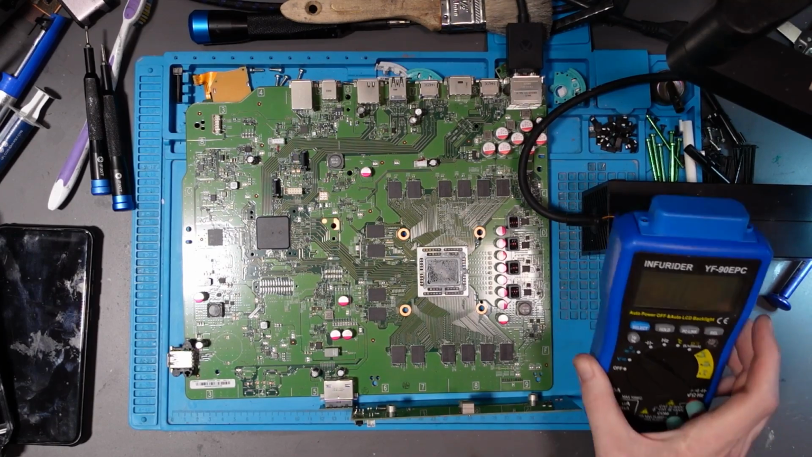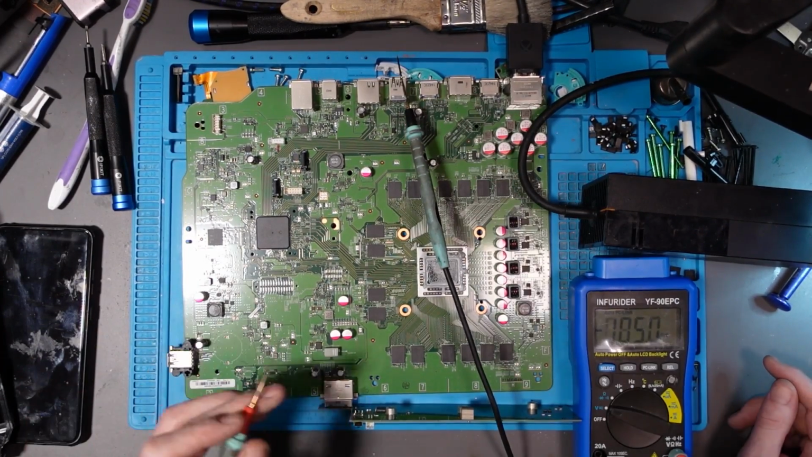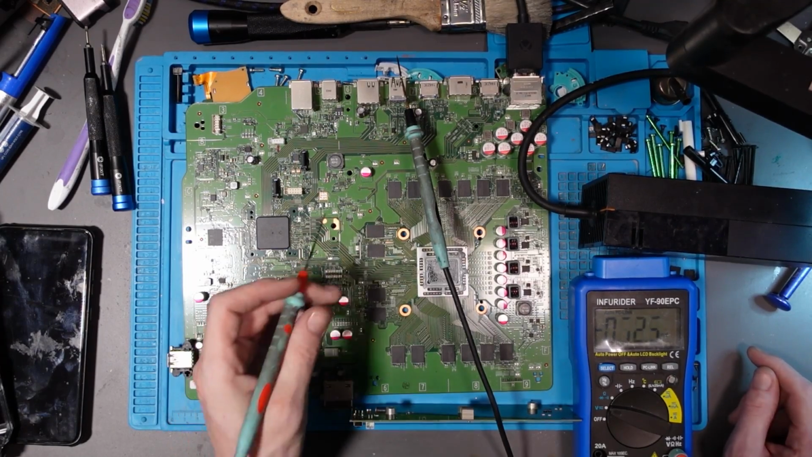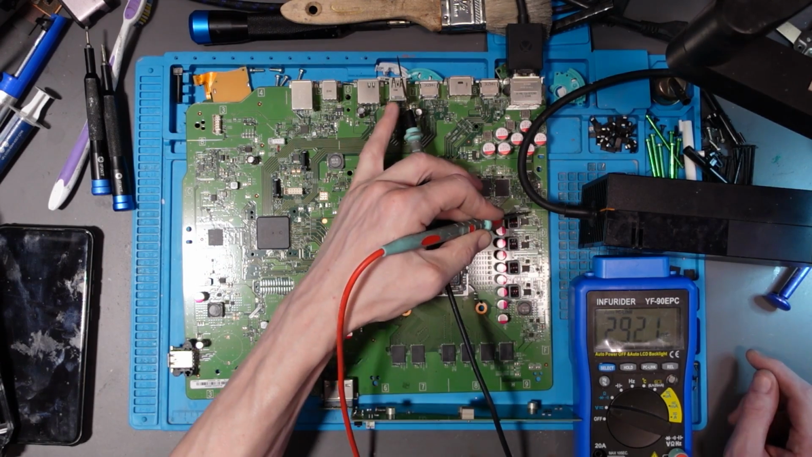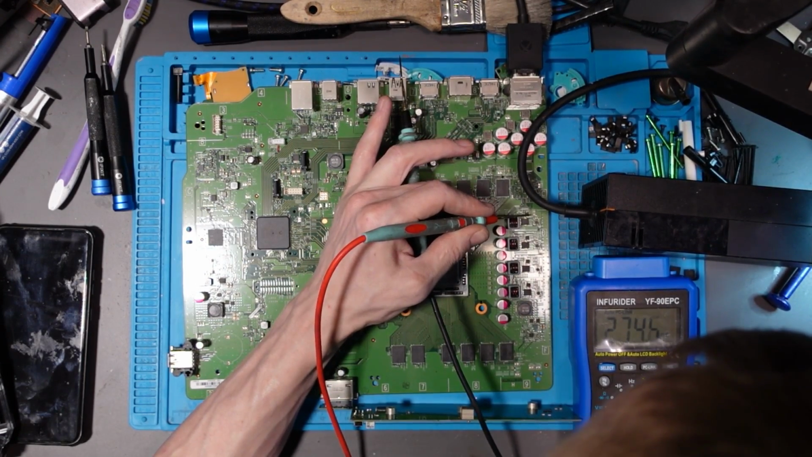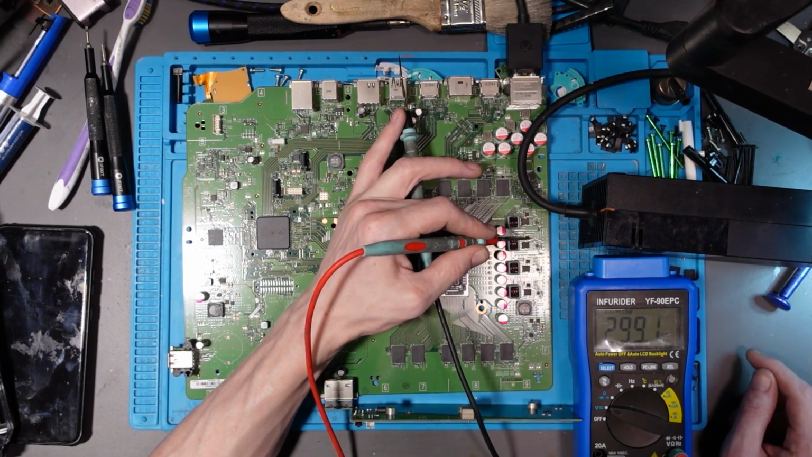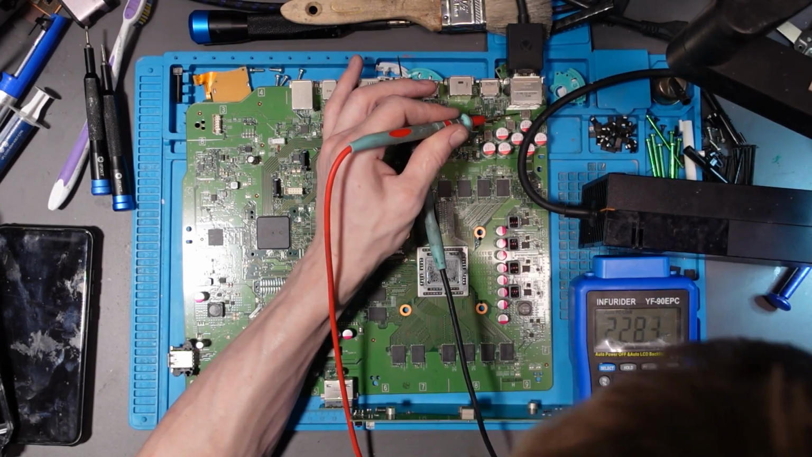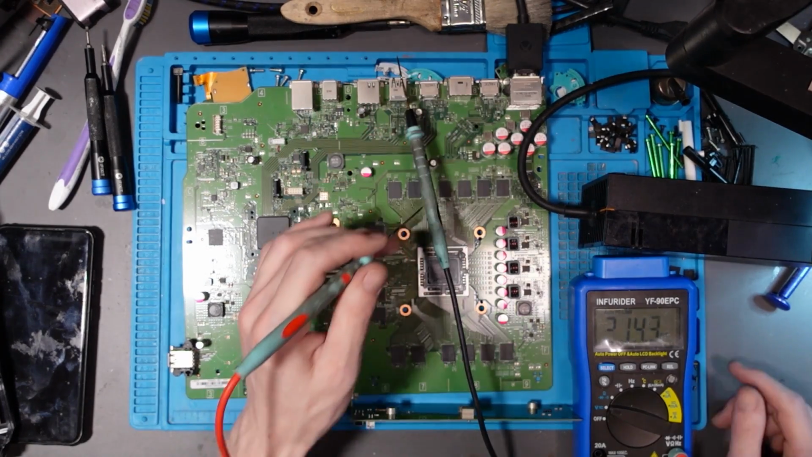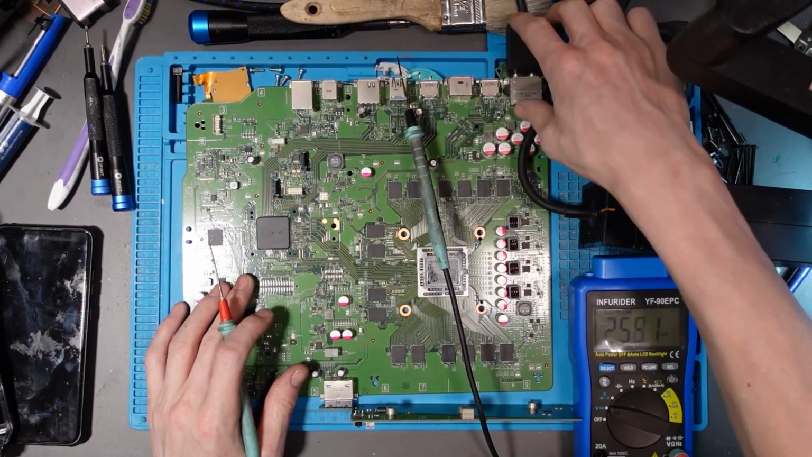So I'm going to get the multimeter back into view. And let's ground it. So we've got power coming in, or we should have power coming in. Do we have 12 volts down here? We do not. We've got no 12 volt coming in at all. Well, that's kind of odd. So we've got no power coming in whatsoever.